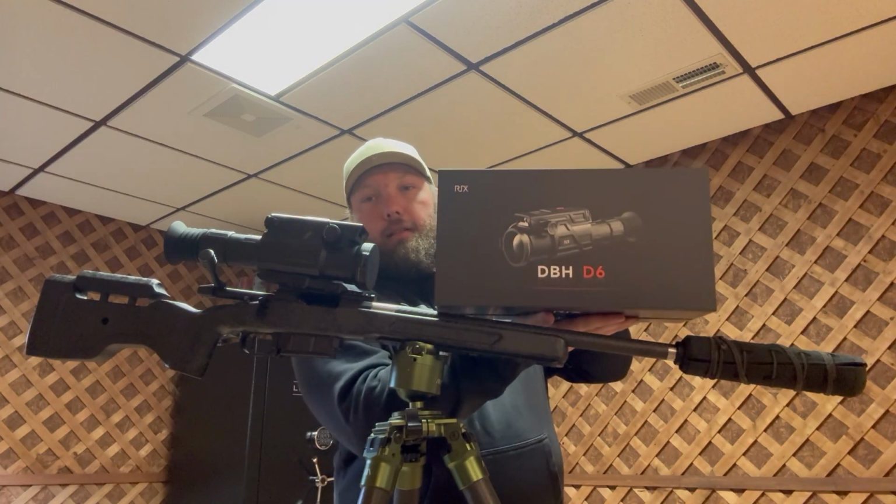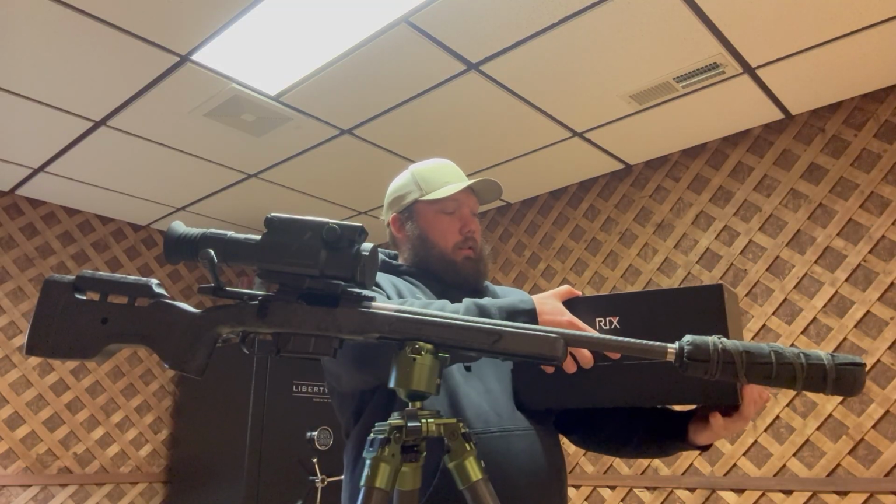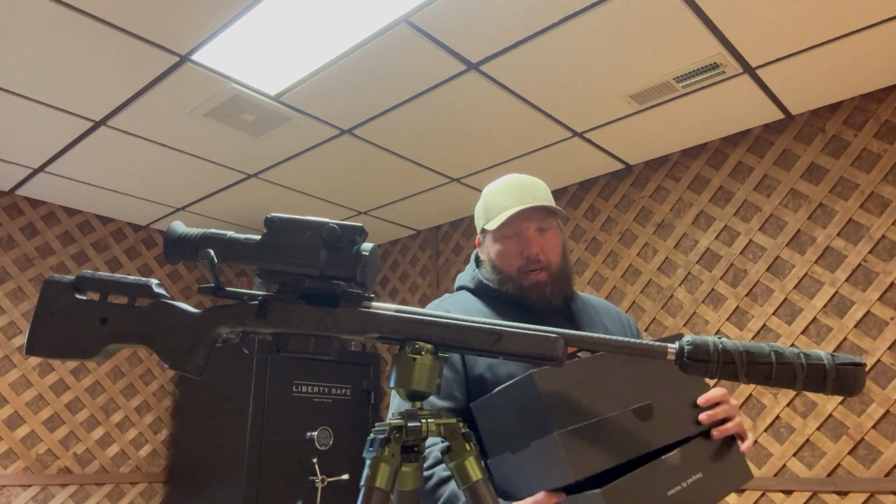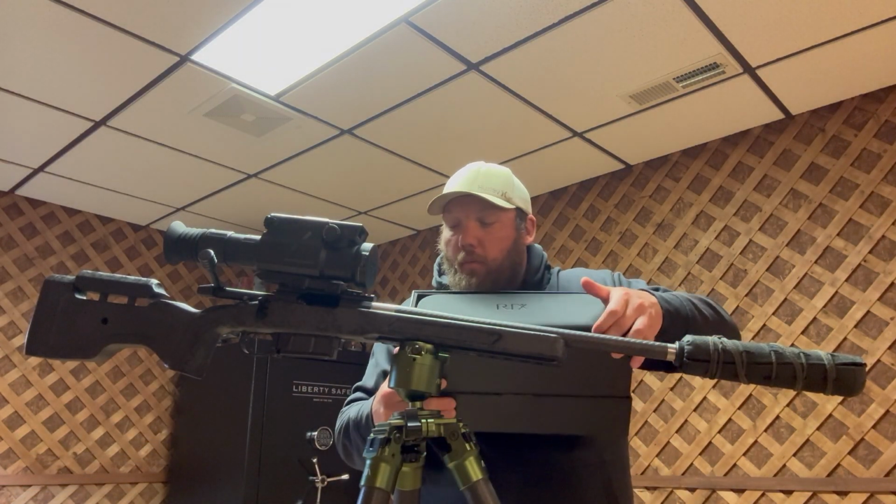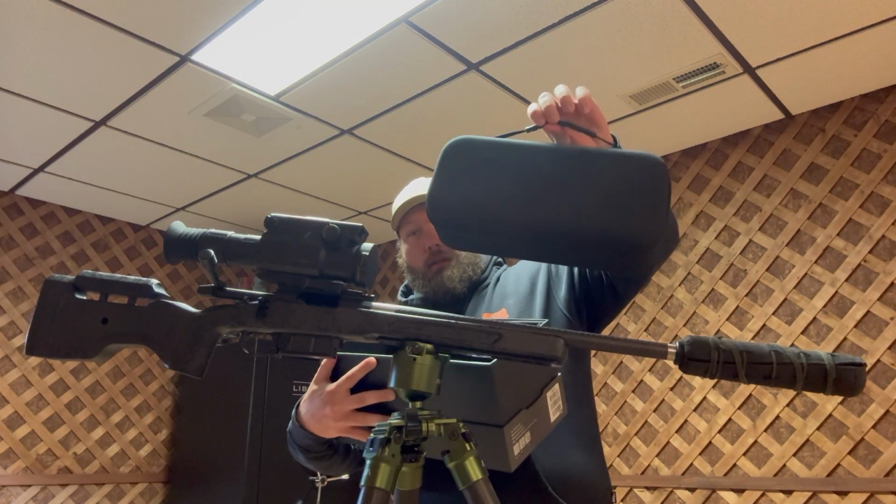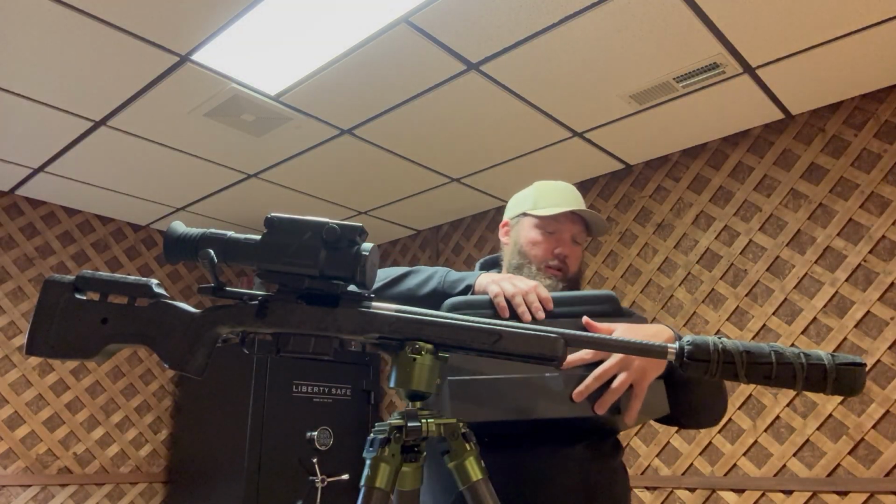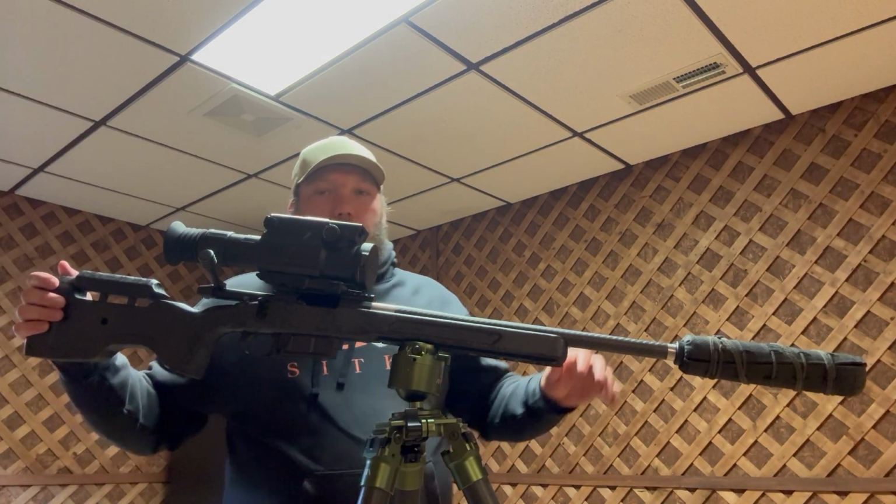This is the box it came in. Super nice, heavy duty. Top comes off. A very nice carrying case in here. See if I can open it up for you guys. This is the case that comes in the box with the scope. I have the scope mounted on my rifle currently, so. All right, let's get started.